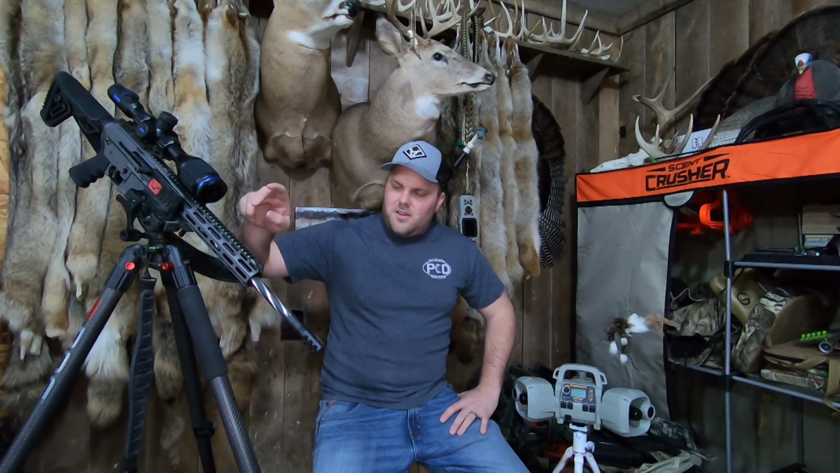So I'll start out by talking about the weapon. This is an AR-15, .223 caliber that I'm using, and then I topped it with a Pulsar Thermion XM50 scope. So I'll probably make a video of a full review of the scope, but there are some issues with it and some things that I don't like. So stay tuned for that video if you're in the market for a thermal scope. I'm thinking about making some changes there.